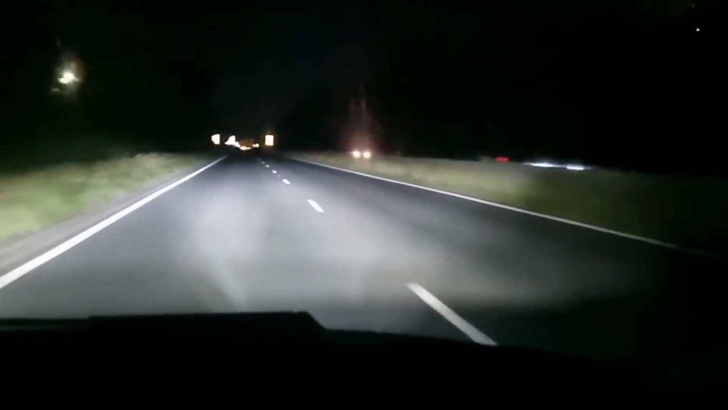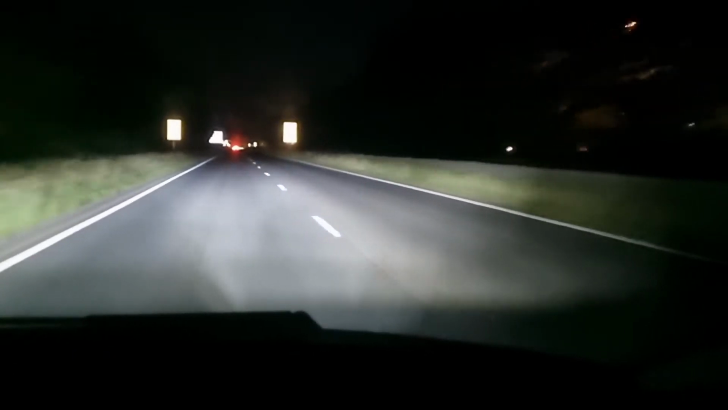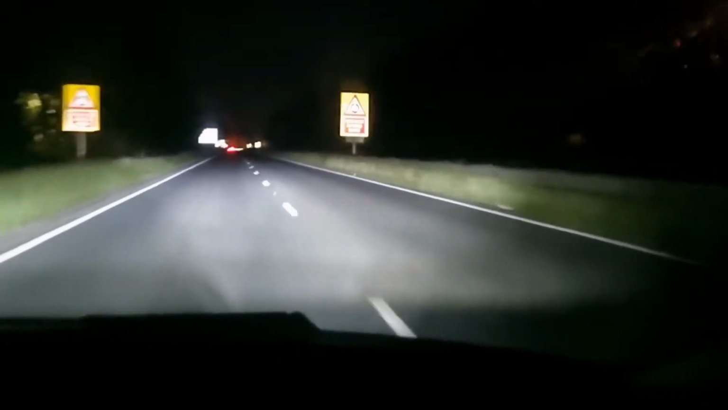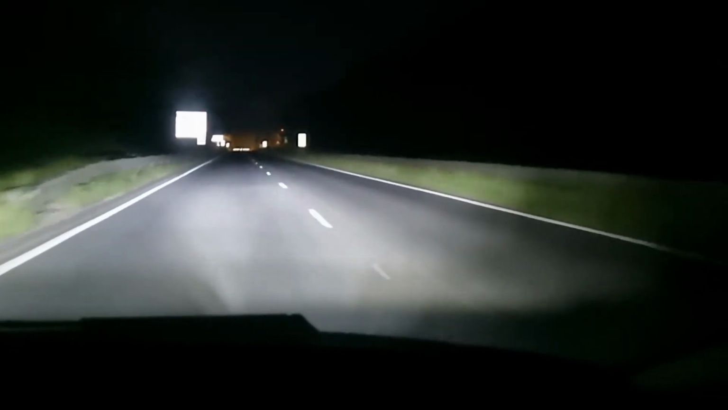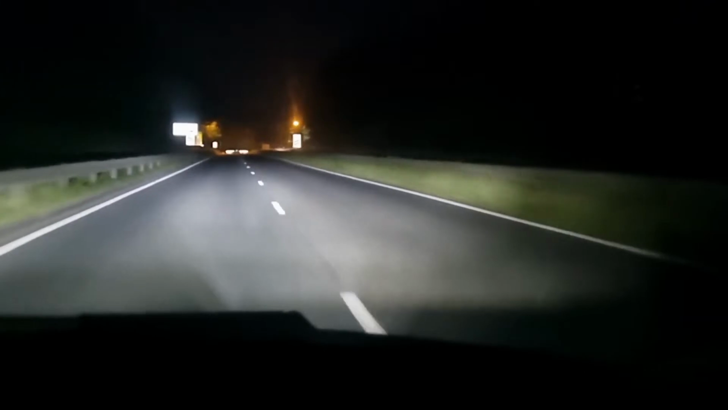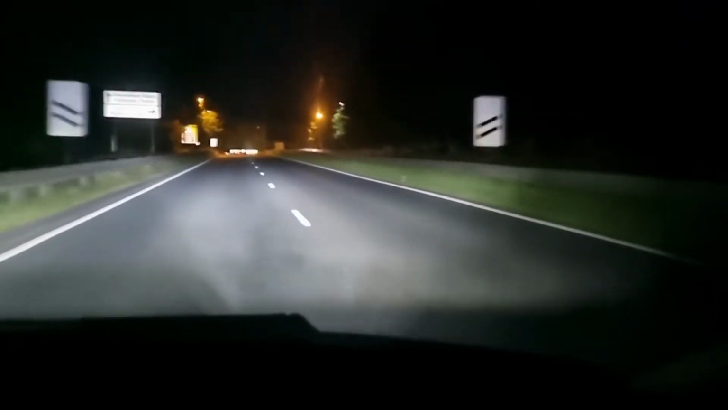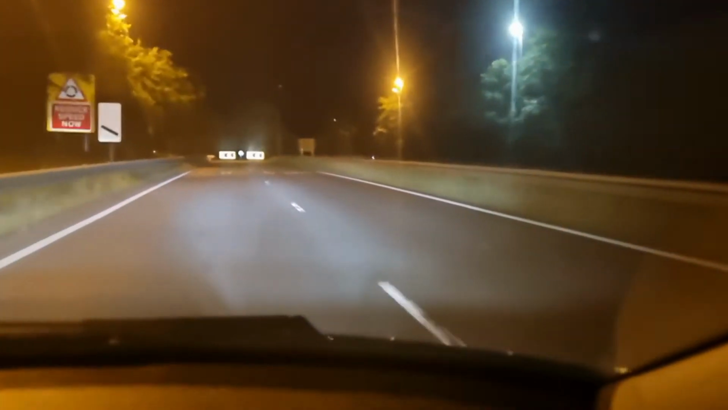This is why I wanted to do a night drive, because obviously the road looks different. The road's basically dead. There's only a couple of cars on the road, and we can put our foot down that bit more without a worry of someone driving 20 mile an hour in a 50 mile an hour zone.